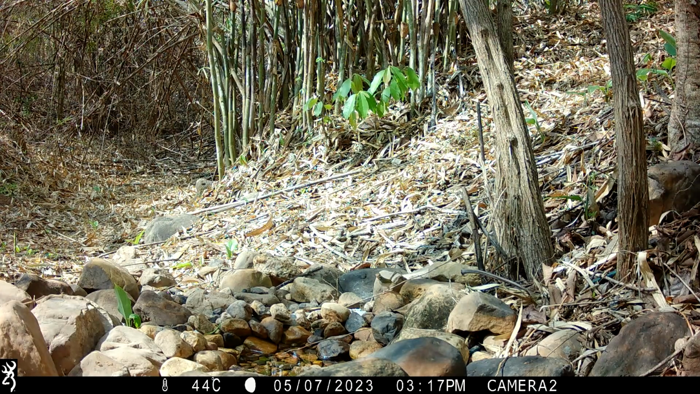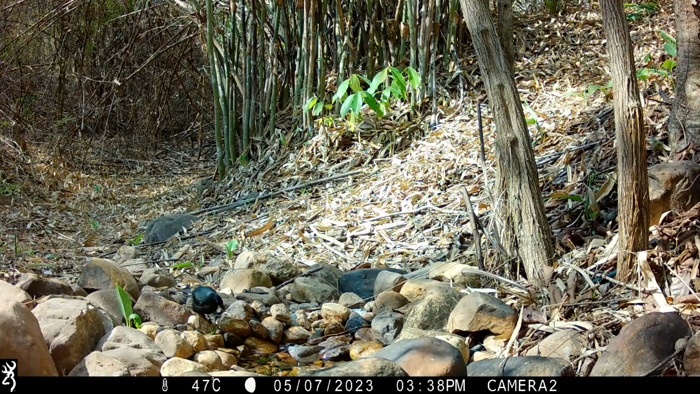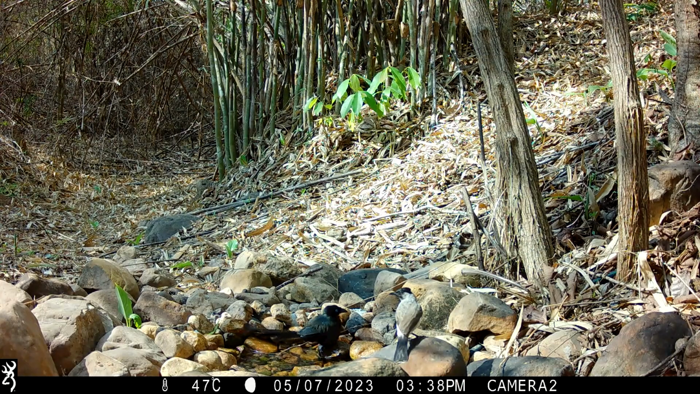Again, tailorbird. Have a close look at the eye of the racket-tailed treepie. Gorgeous blue eye in this bird.